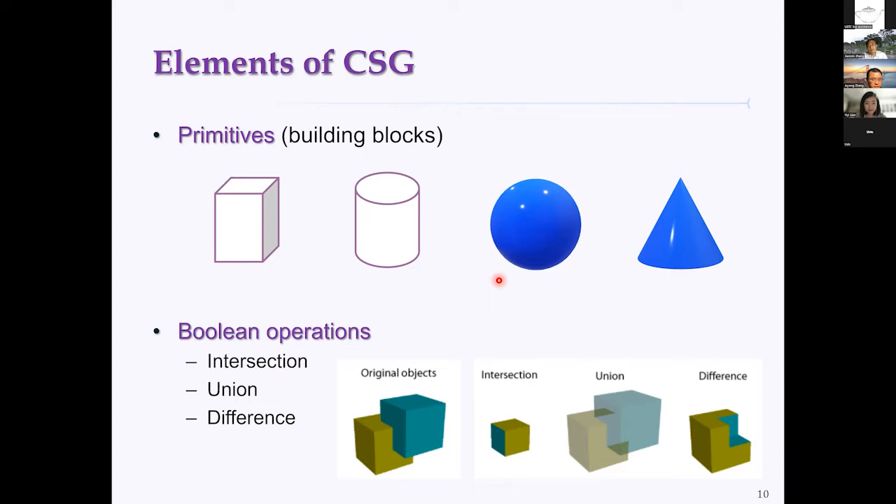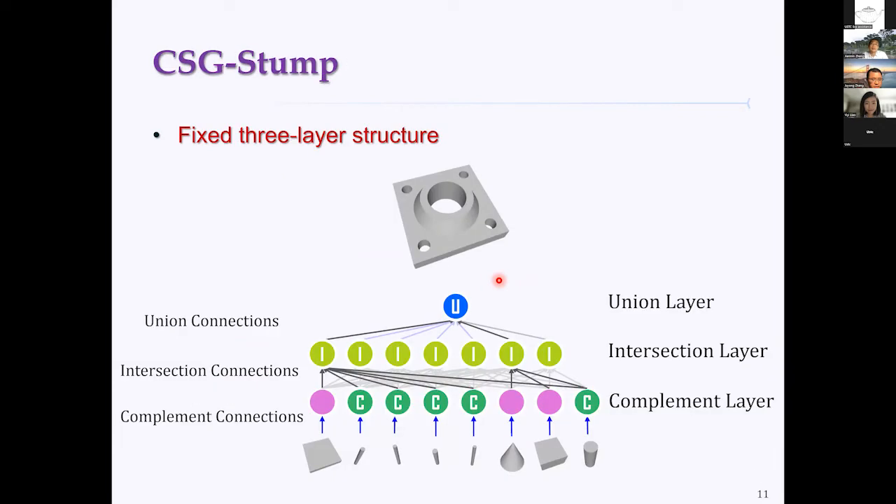As I mentioned, the CSG tree might not be suitable for learning, or at least it's difficult for learning. To get rid of this dynamic nature of CSG trees, our basic idea is to flatten the CSG tree. We try to group the same Boolean operation together, for example, all the intersections together. In this way, we eventually come up with a fixed three-layer structure. We call it CSG-Stump.